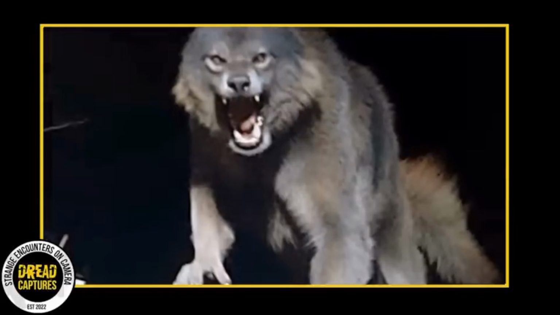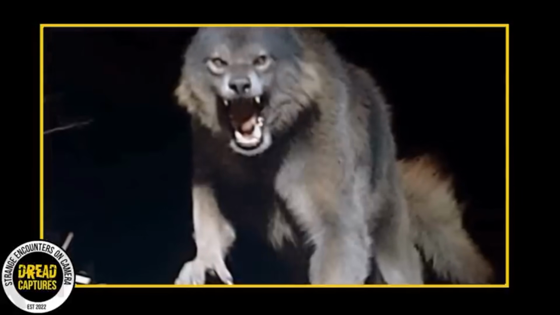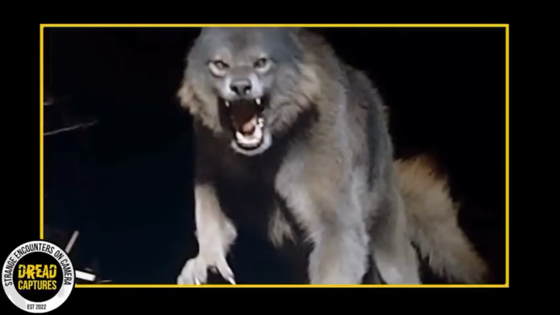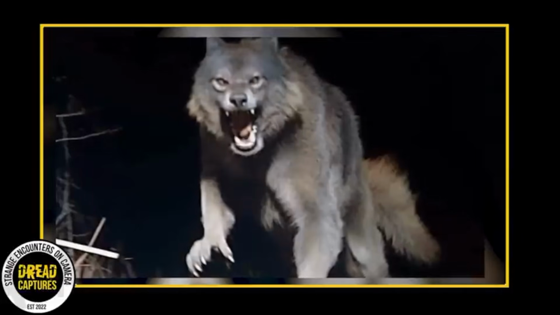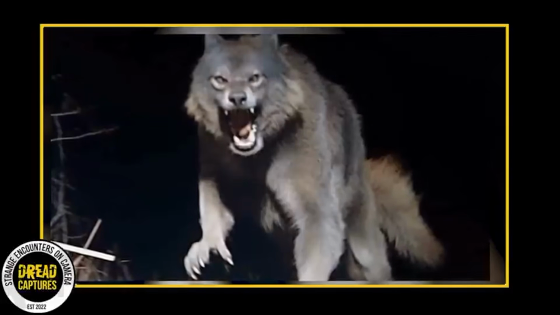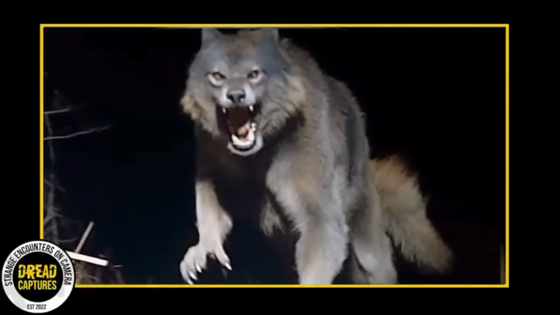Except it isn't. This thing is massive. We're talking well over 200 pounds. The stance, the intensity in its eyes. It's hard to tell if it's chasing something or if it's just annoyed at the camera flash. Here's where things get really eerie.